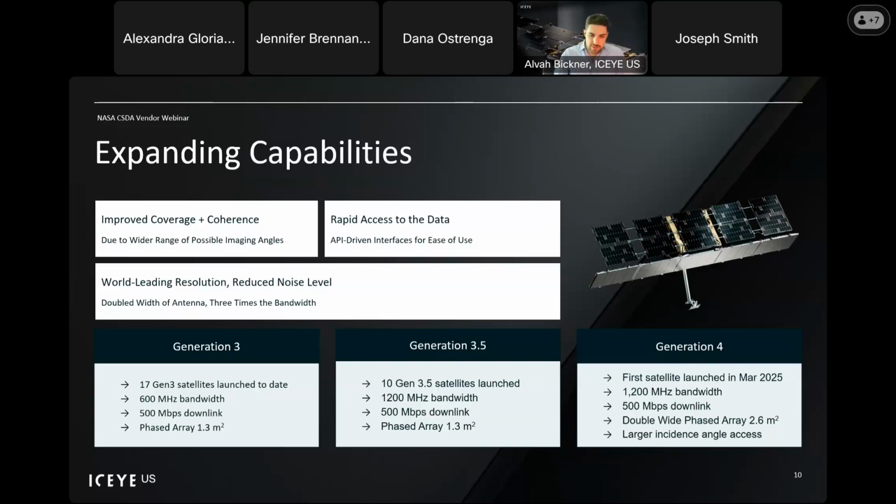So we can now get 25 centimeters with our Gen 3.5s and Generation 4, but the Generation 4, even though it's using the same amount of bandwidth, will just have less signal to noise ratio. So these 3 generations really allow us to expand our capabilities and meet mission needs across the spectrum. Go ahead, Alexandra.